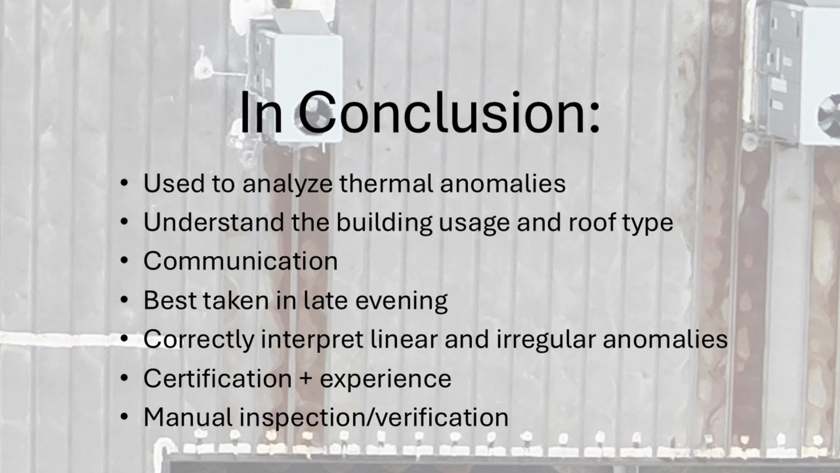So correctly interpret linear and irregular anomalies. Well, how do you do that? You should get your certification to be able to correctly analyze a thermal scan or thermal information, and experience. The more roofs you work on, the more different types of roofs you work on, the more experience and the better you're going to be at handling these different situations and conditions.